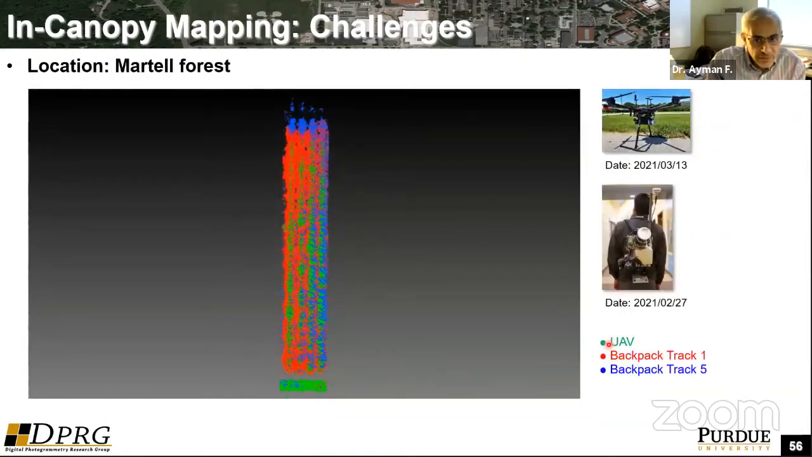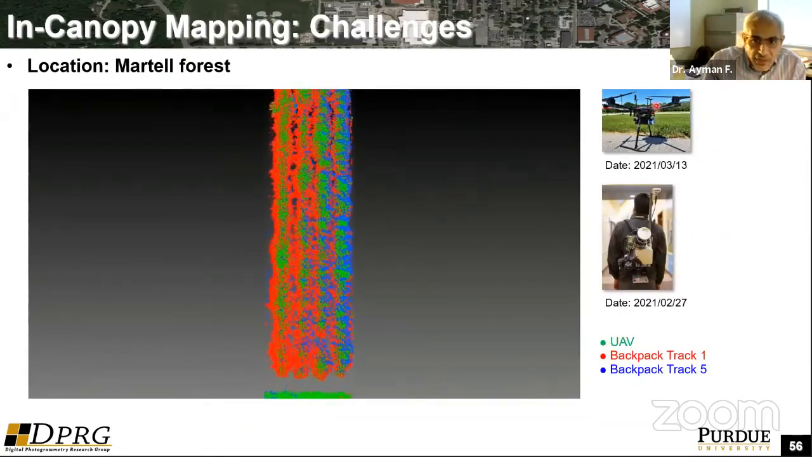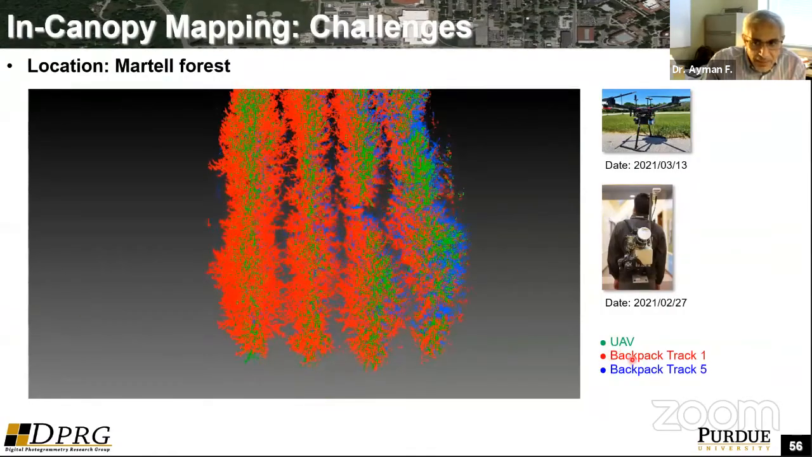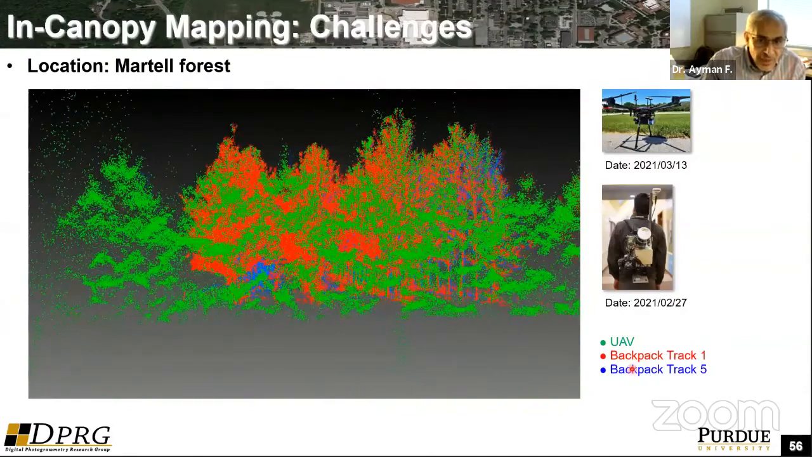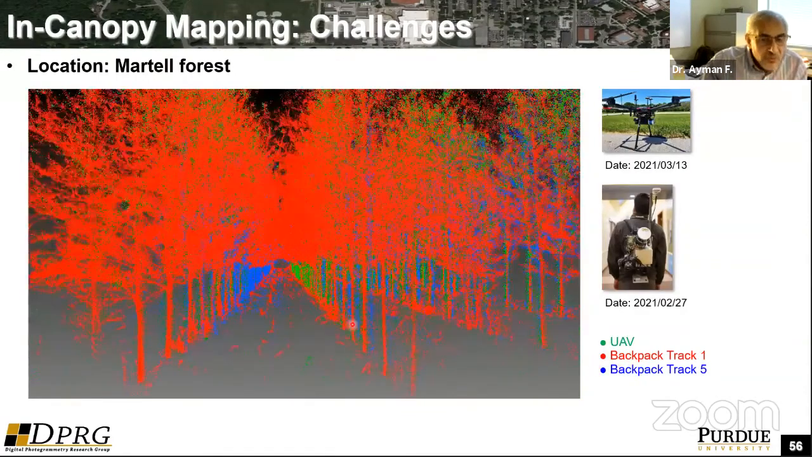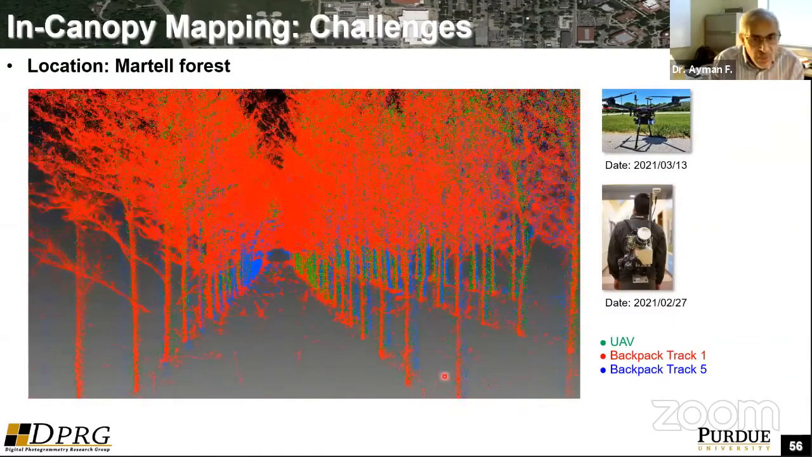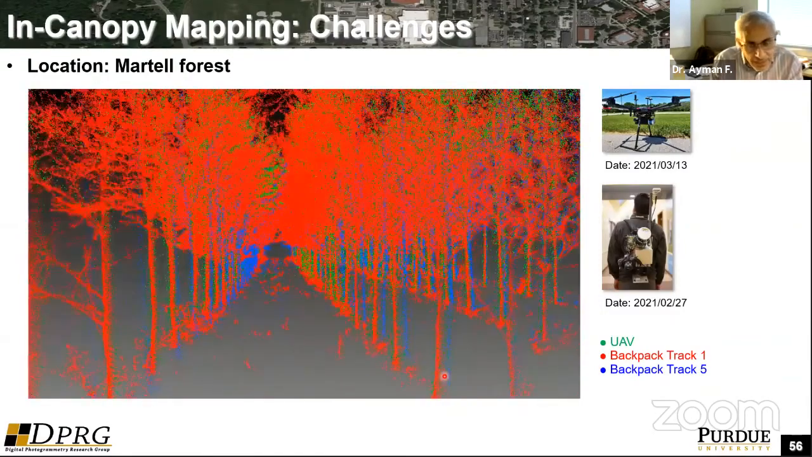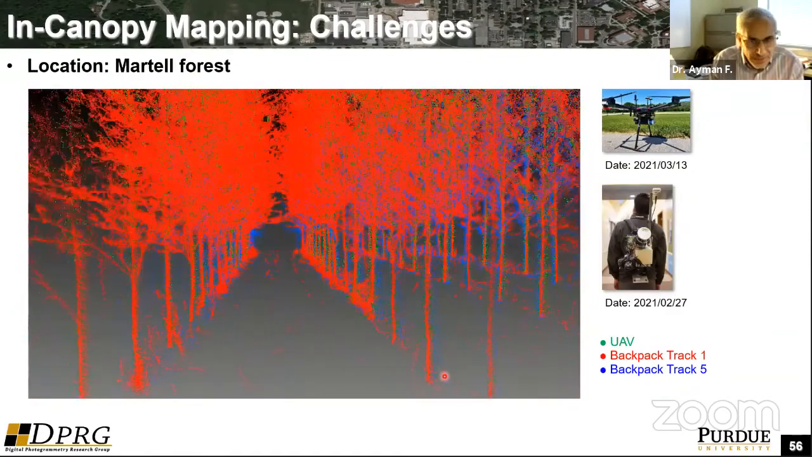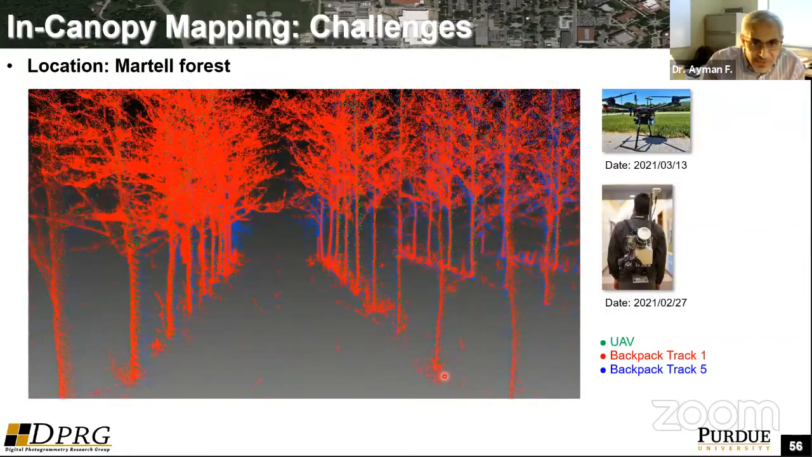I'm showing the same example again. You have the UEV point clouds in green. You have the backpack from two different tracks in the field. And if you look closely, you can see that you have several versions of the tree. So again, this is not really good data. I would like to have all this data in good spatial agreement or coherence. So that's the problem at hand, and I'm trying to emphasize the problem here.